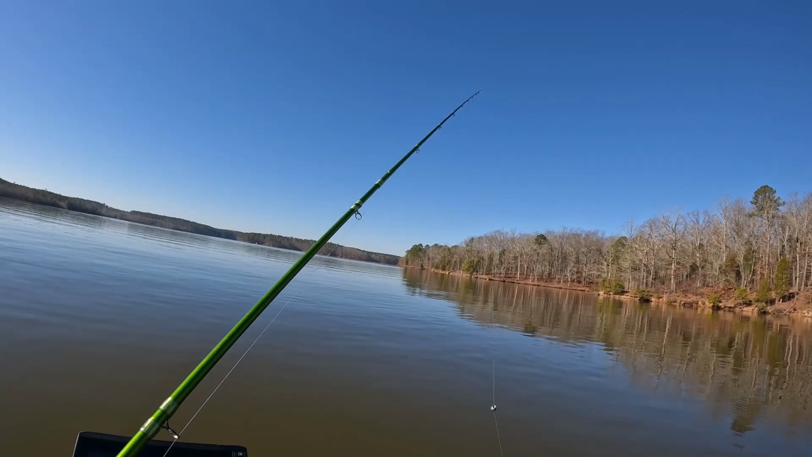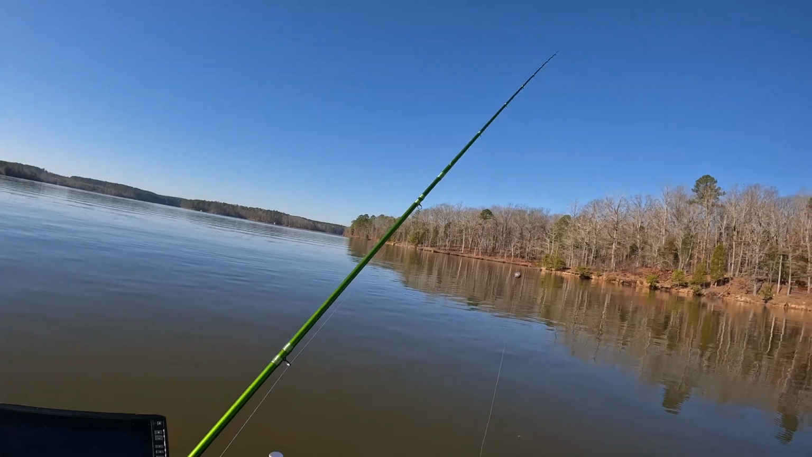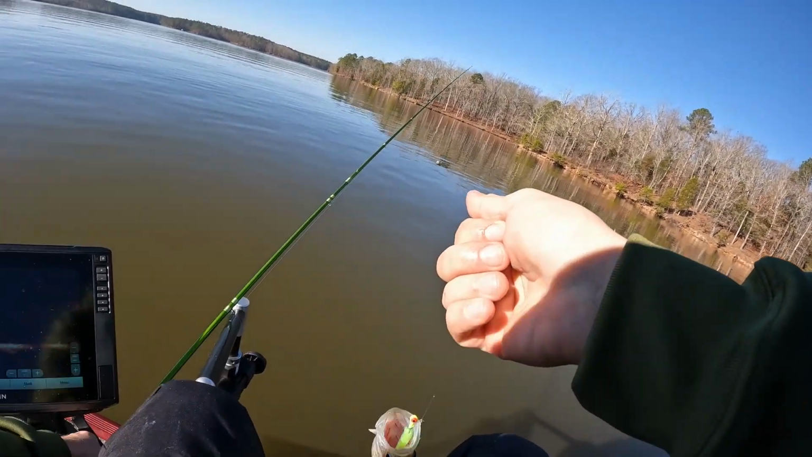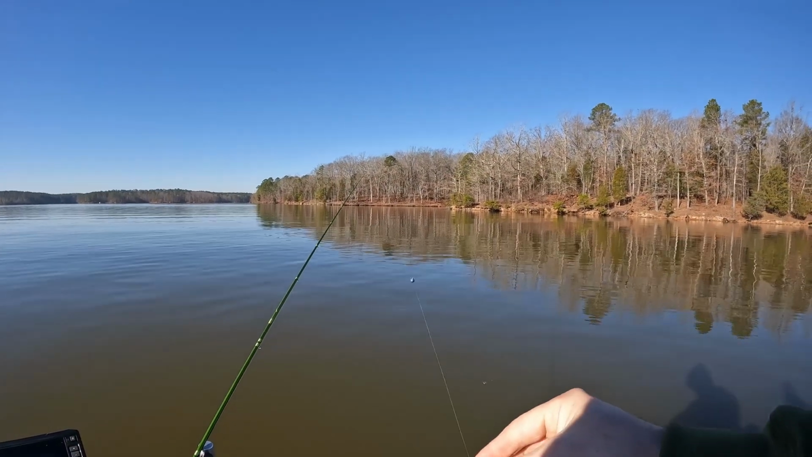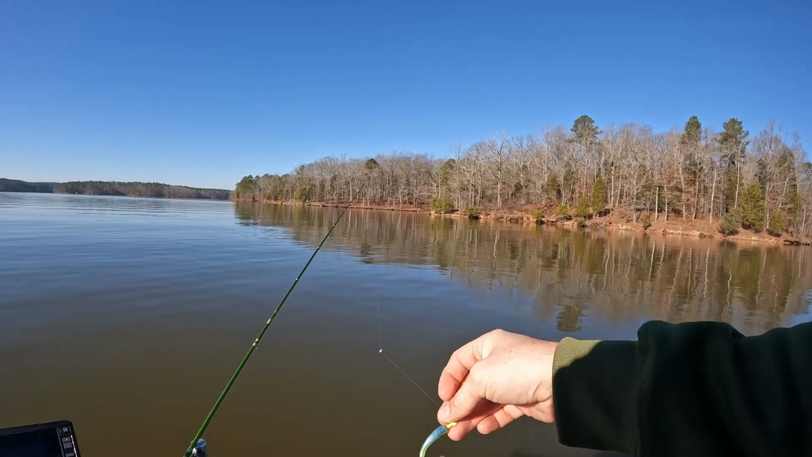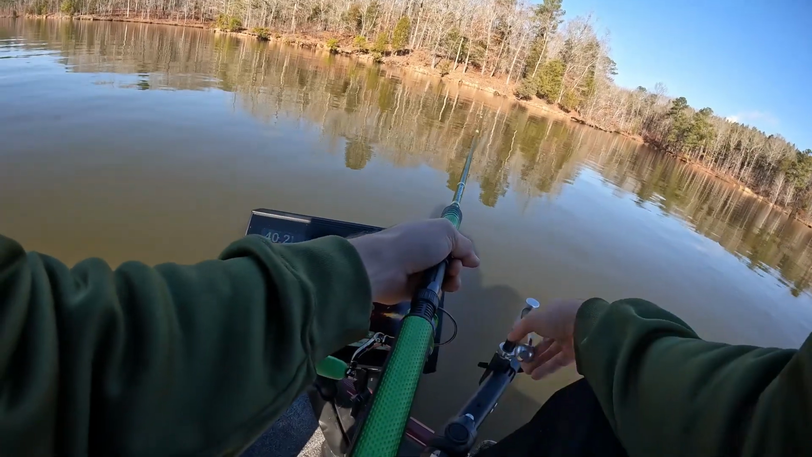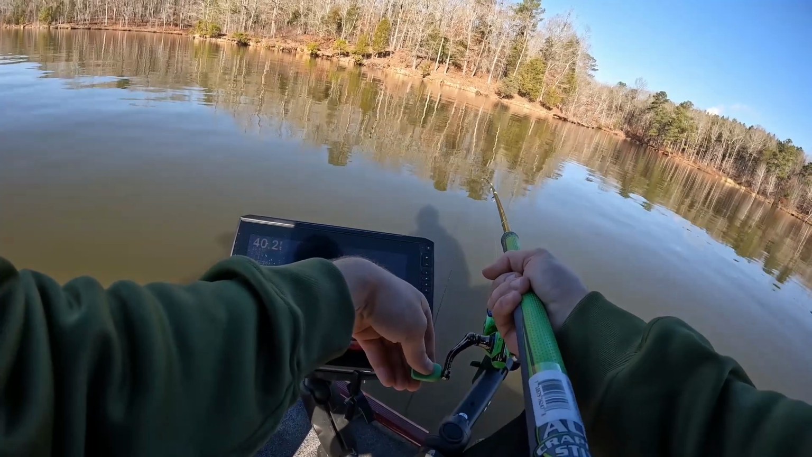Usually you can tell if they wanted it by how far in the throat it is and how well they choke it. If they barely bite it, you know, they probably don't want it. Good little fish. We started today, that's the longest it's ever taken me to catch one.